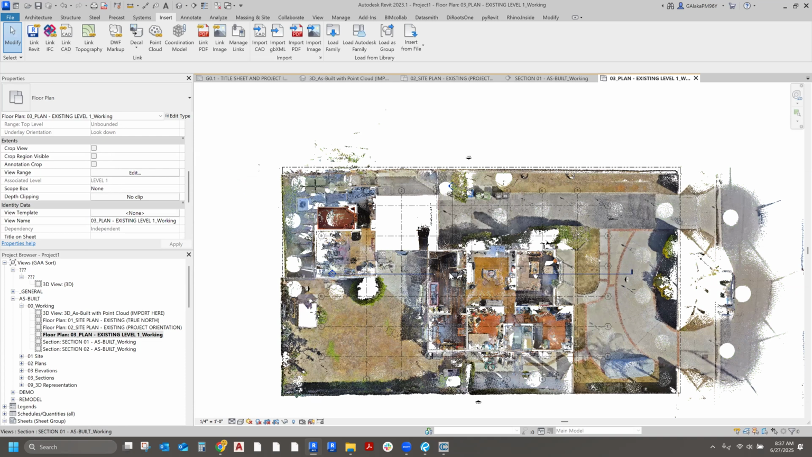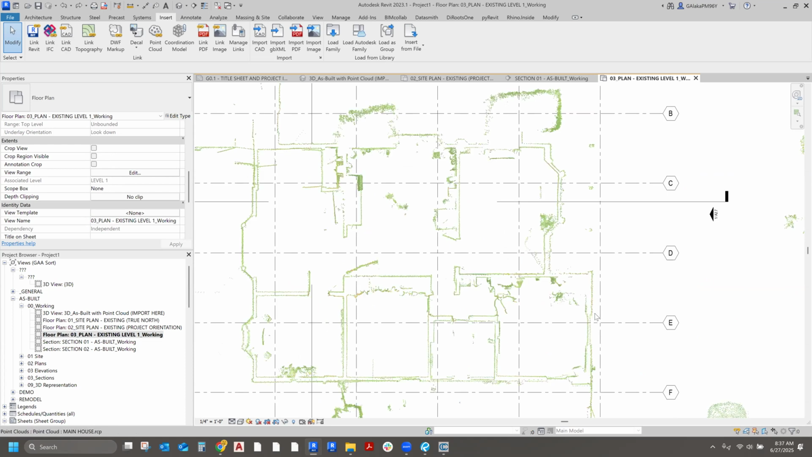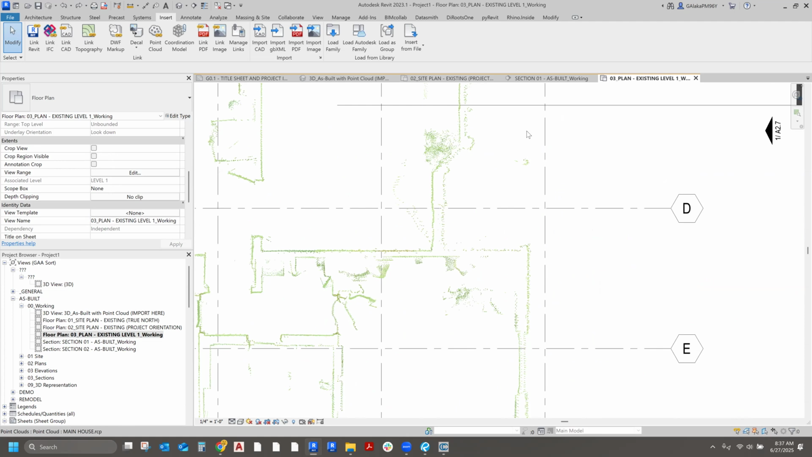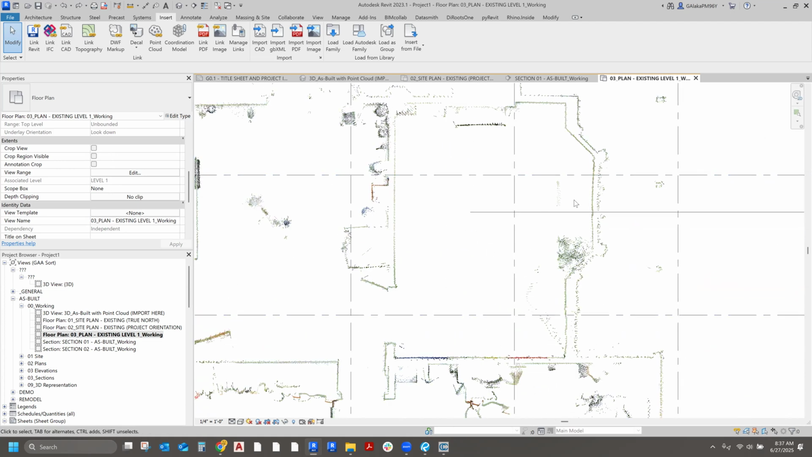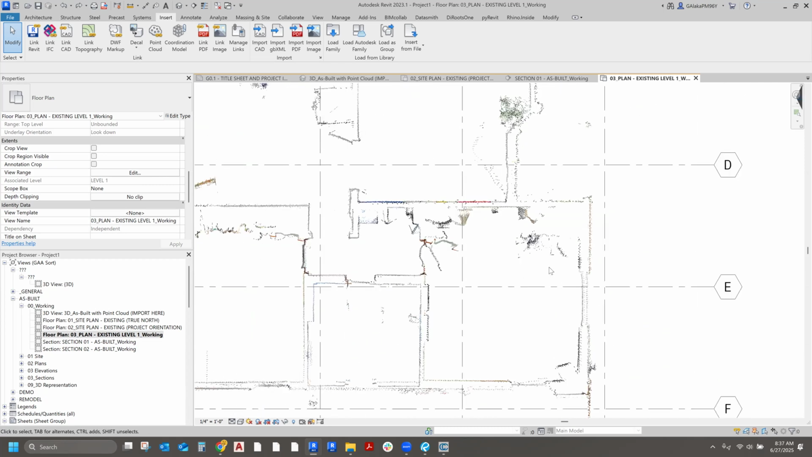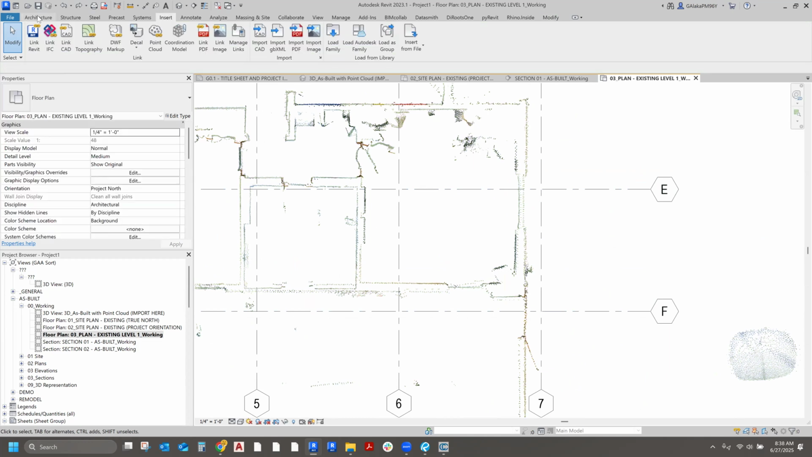However, if you look at the model as a very, very thin slice, you can start to identify, this is pretty much a wall. That's a wall, that's a window. It kind of starts to make sense based on the point cloud information. And any kinks in the wall are very easy to identify. And essentially, based on this, you can just start drawing walls.